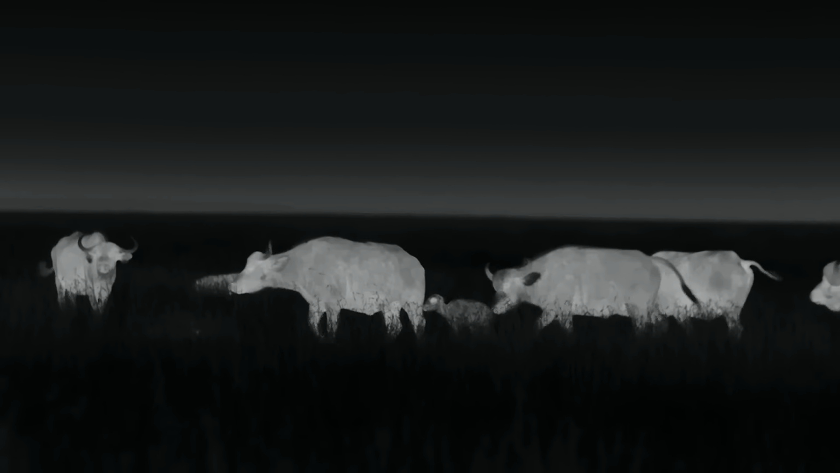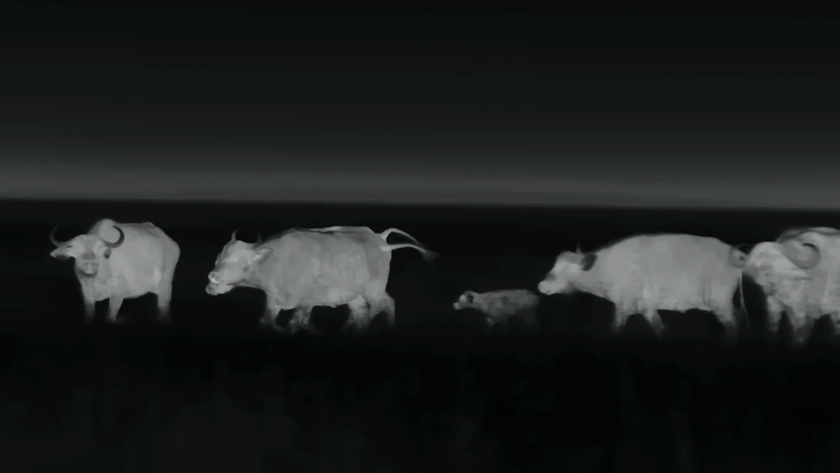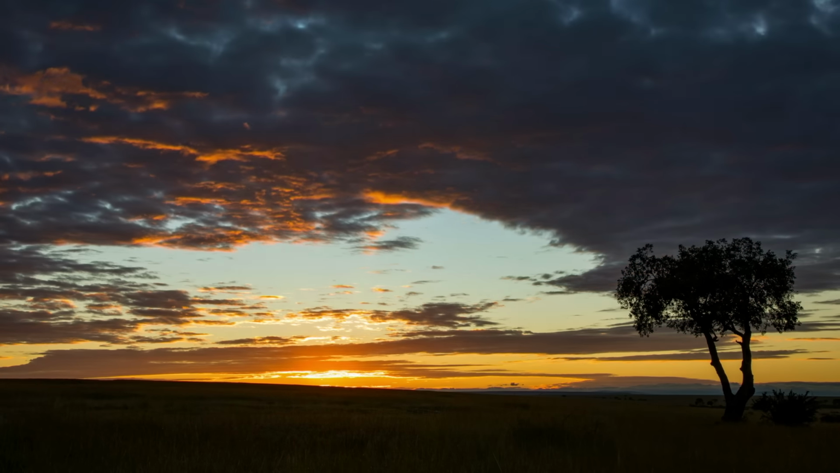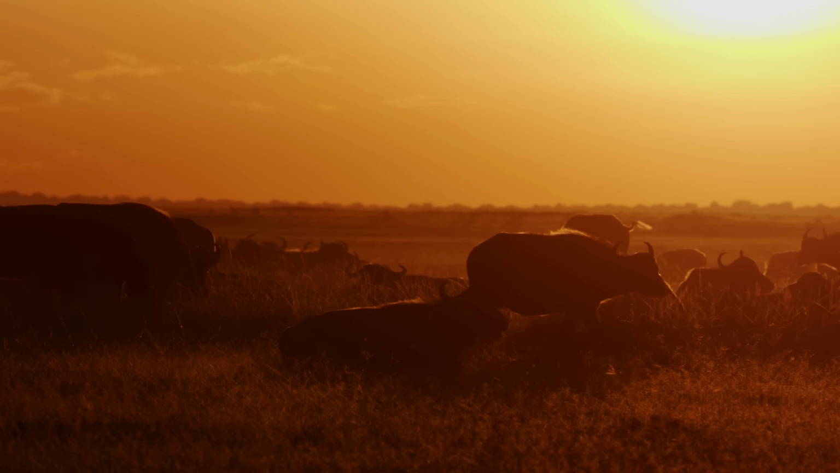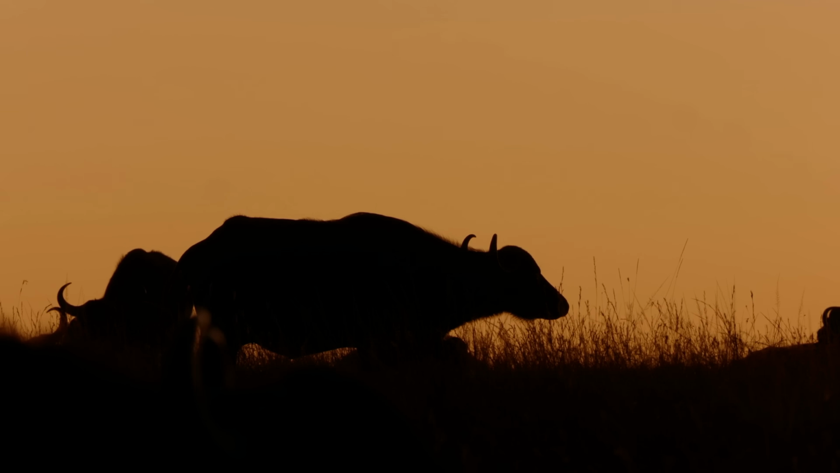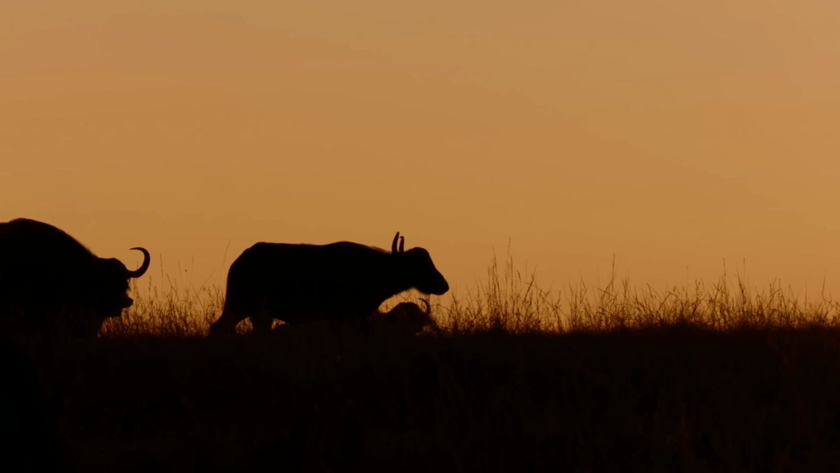The defense is akin to a fortress. No chance for the lionesses, unless they were willing to take huge risks. But this night, the herd has no losses to mourn. However, the hyenas remain persistent. Who knows? Perhaps as the clock ticks by, they will become a little less attentive.